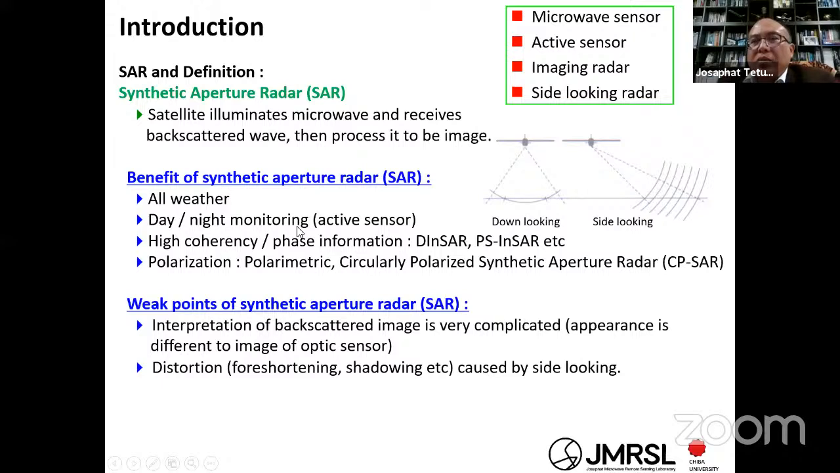And because it is an active sensor, it is different from the optic sensor. The optic sensor's source is the sunlight, so it depends on the sun itself. At nighttime you cannot use the camera of the optic sensor, but the synthetic aperture radar can operate at nighttime, transmitting and receiving. So we also call this a day-night monitoring active sensor.